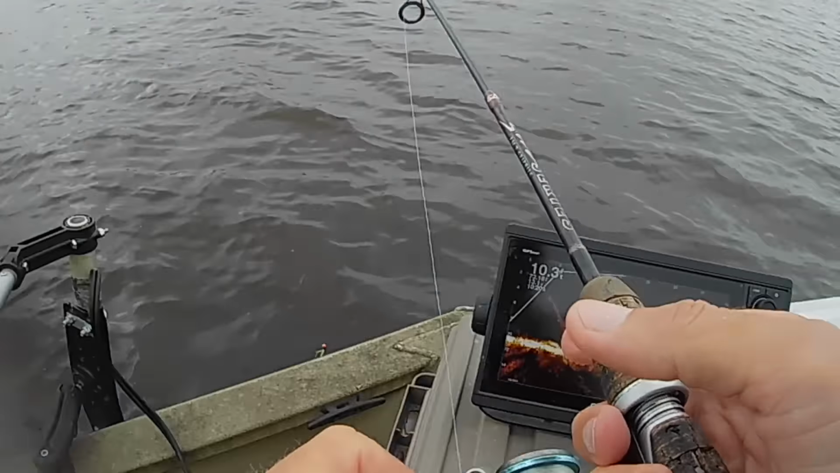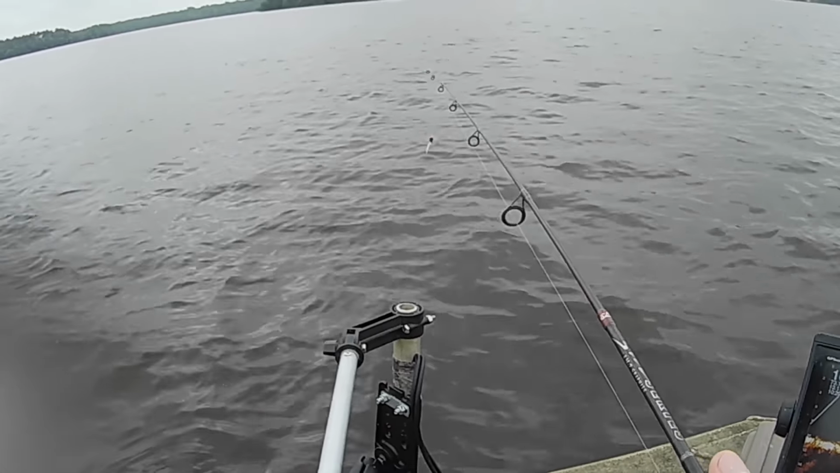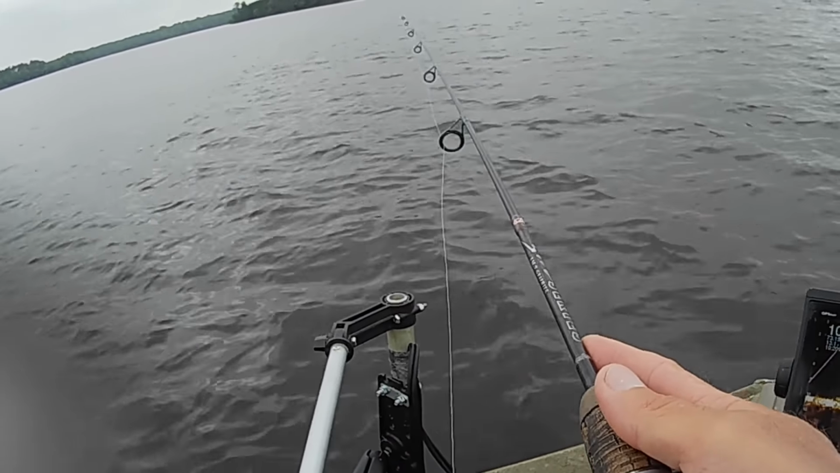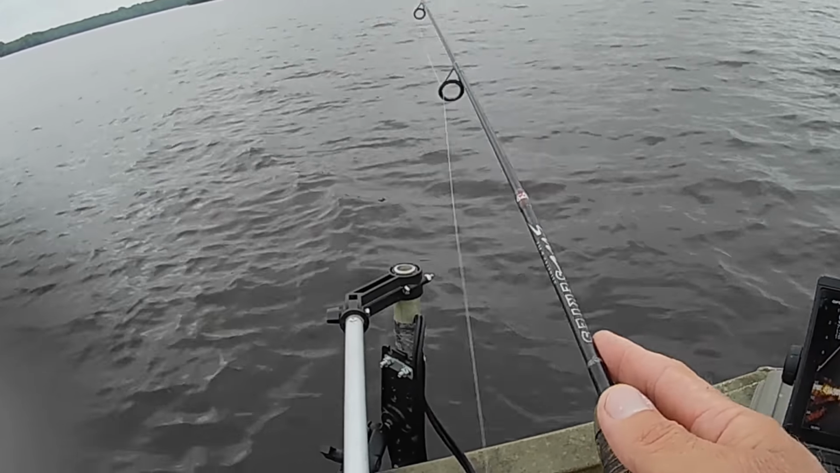First cast in there, I got broke off. Make another cast and that one grabs it, and it didn't have my jig in its mouth, so I guess it wasn't the other one. Maybe I'll get that one back. I've caught them before, a little bit later, and gotten the jig back.